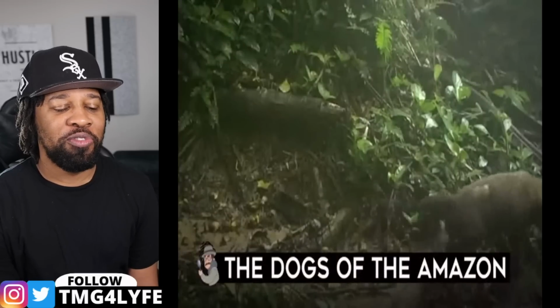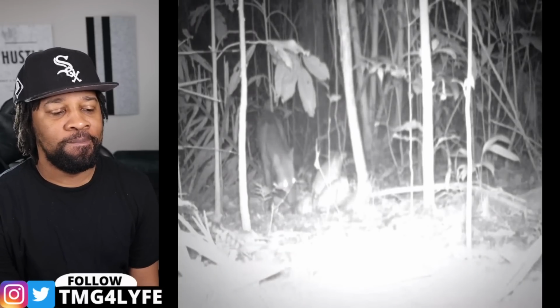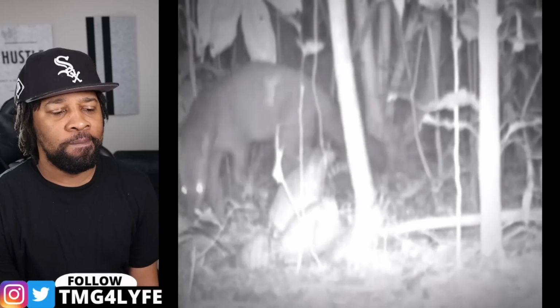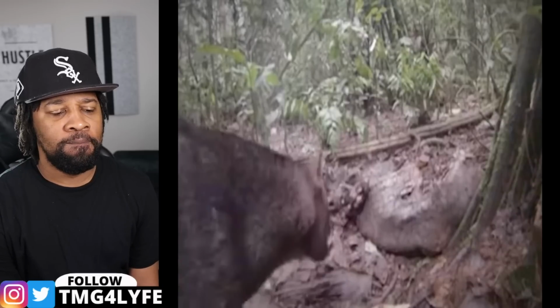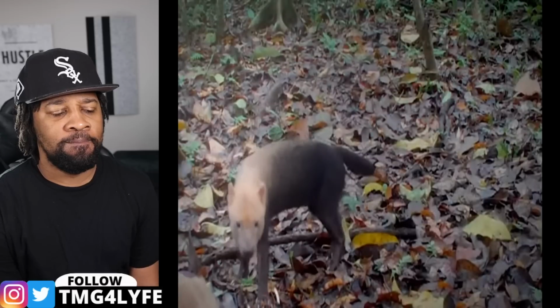The dogs of the Amazon. There are a lot of known animals in the wild and possibly even more unknown. But then there are the animals that are just too hard to find, like the short-eared dog of the Amazon. It's supposed to be even harder to spot than a jaguar.